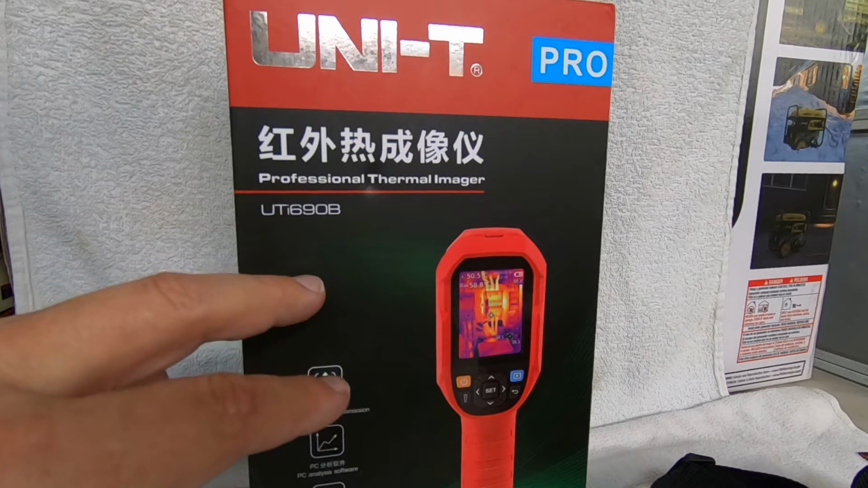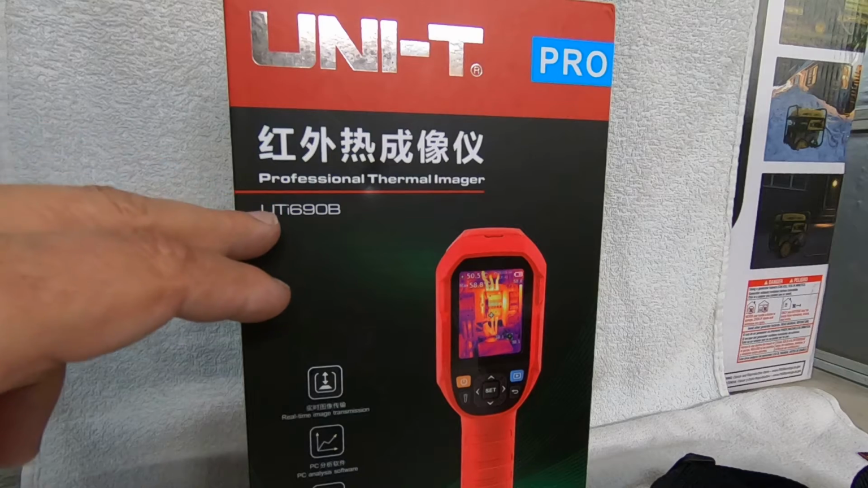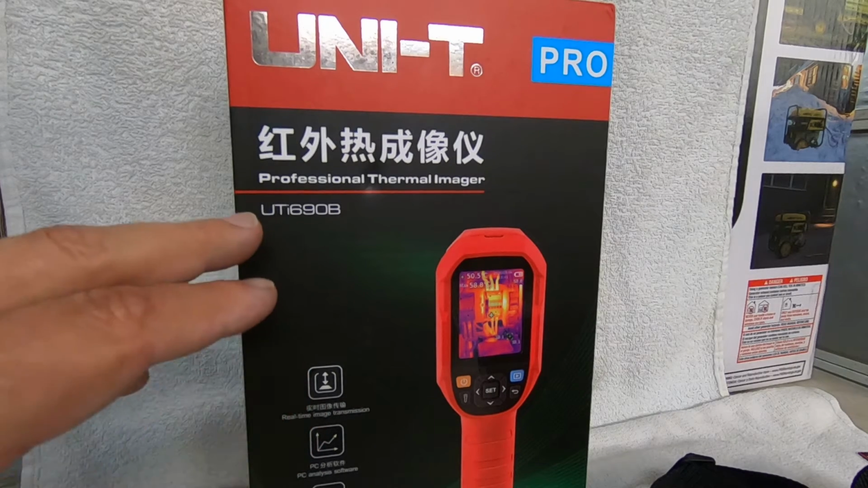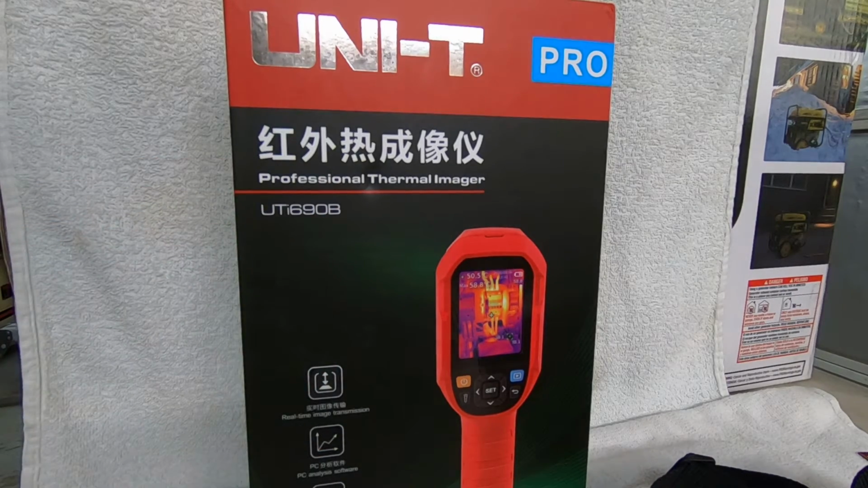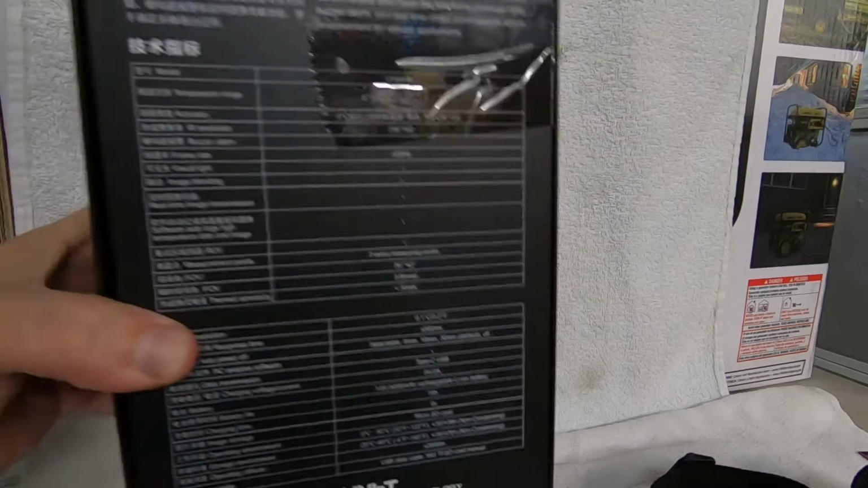Whenever you look up a lot of UTI 690B information, the UTI 260B actually pops up. So when I ordered this, I wasn't sure what I was going to get, because I've heard that other people have gone to order this 690B and they actually received the 260B. So just be on the lookout for that. So let's turn this around and kind of go over some of the specs.